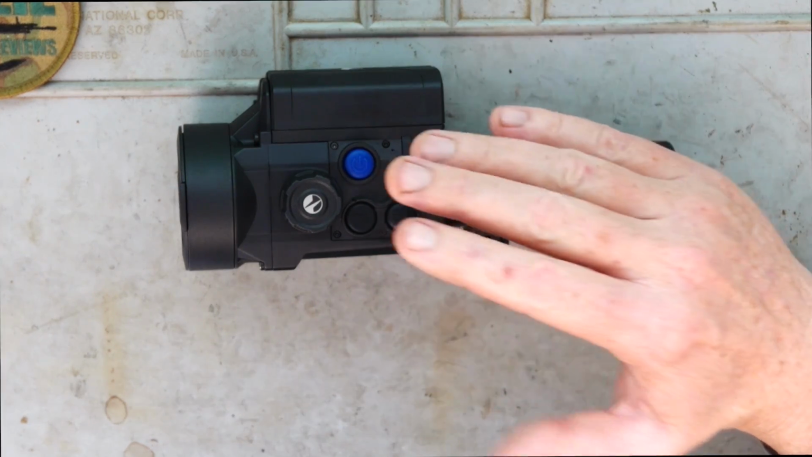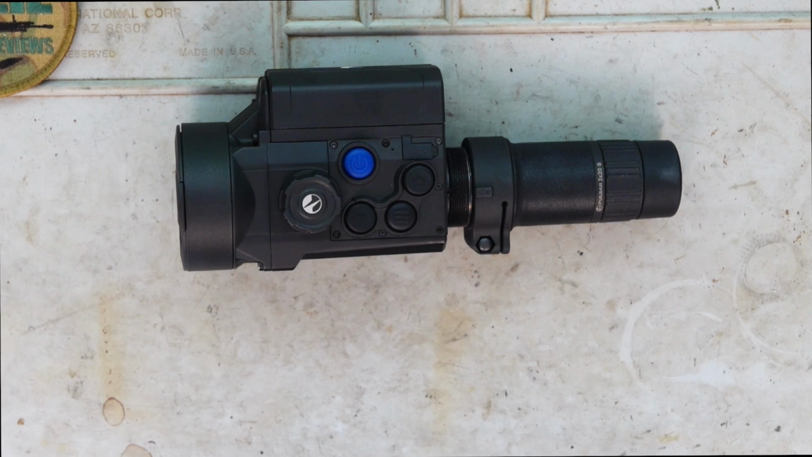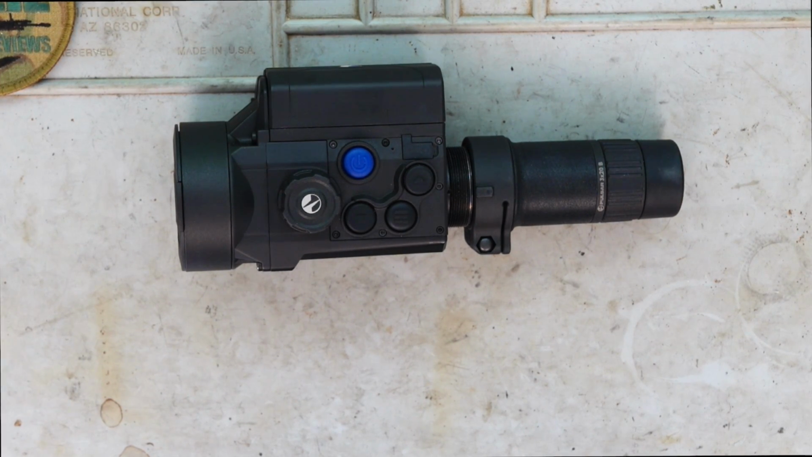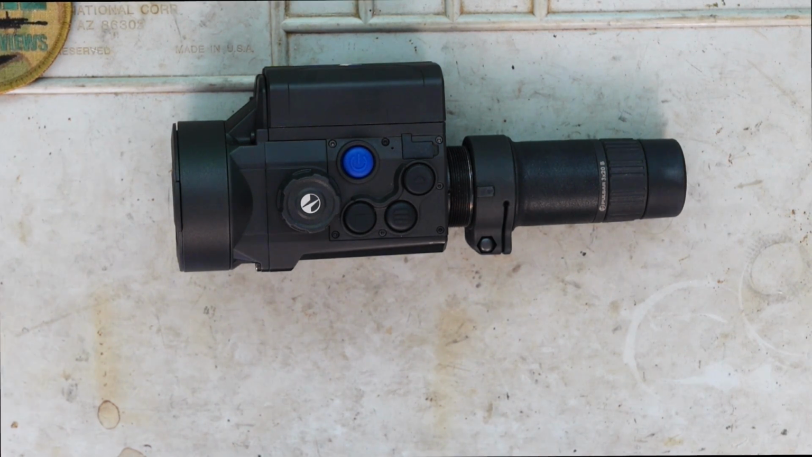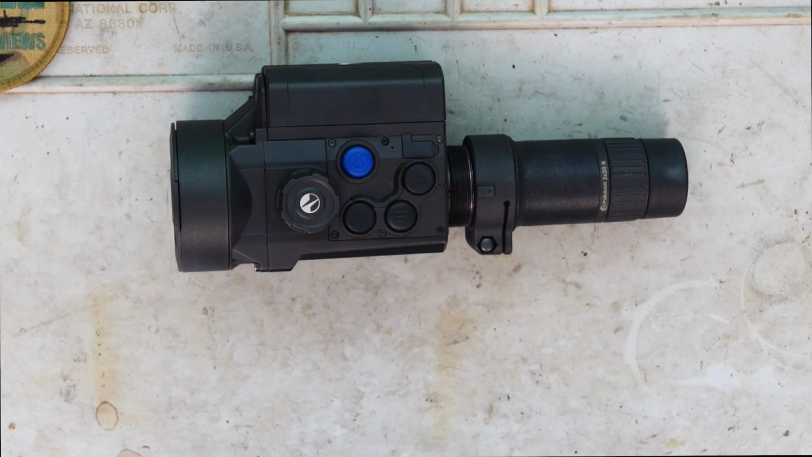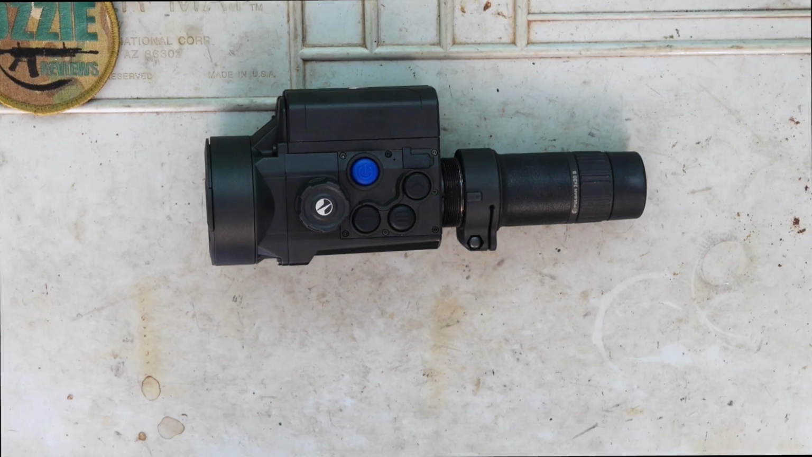Now, the pixel width is 12 microns, okay? So that's from pixel to pixel. To give you an idea of just how fine that is, most human hairs, for example, are 50 microns. So to have 12 microns from pixel to pixel, you've got an idea of how fine this device is. Now, detection range is 2,300 meters or a whopping 2,515 yards. I mean, that is really, really impressive.